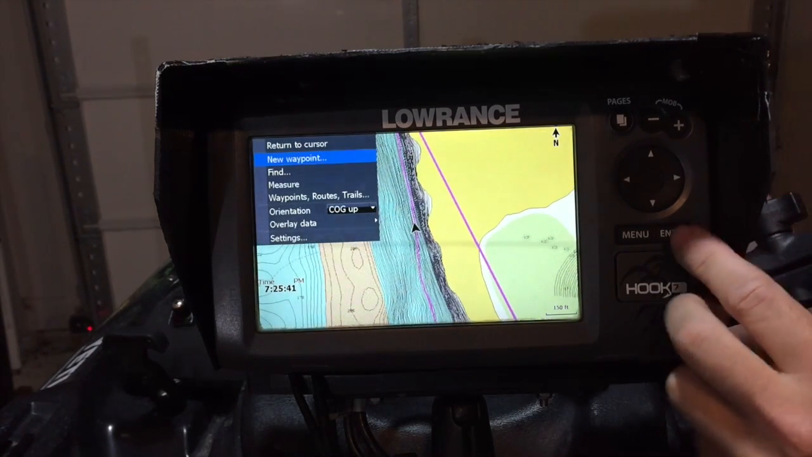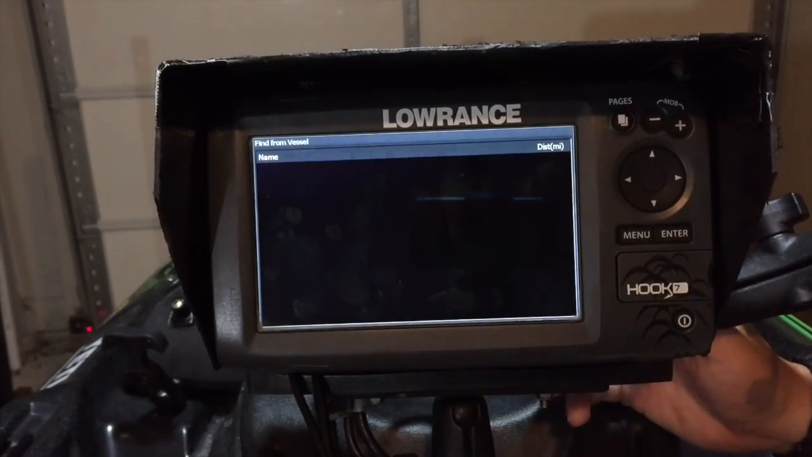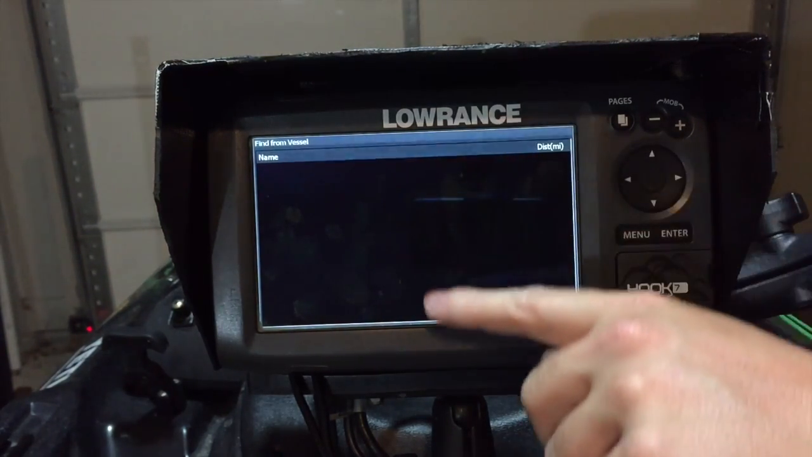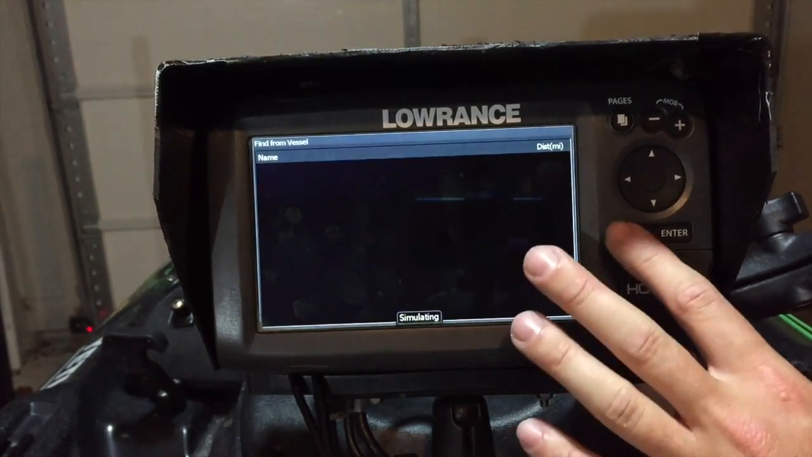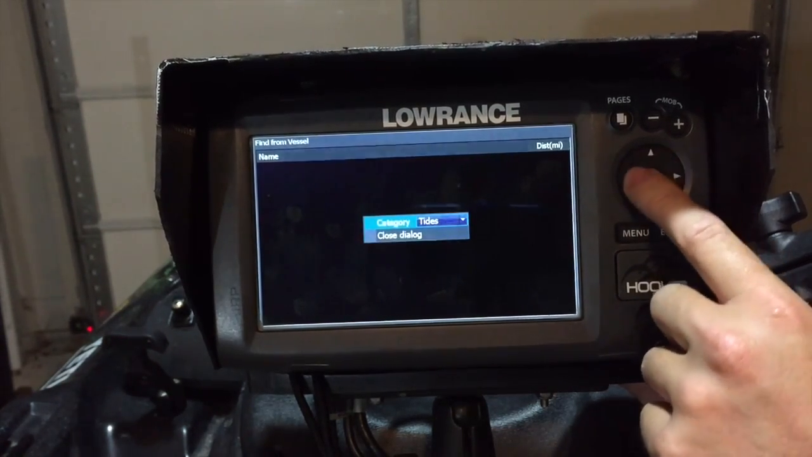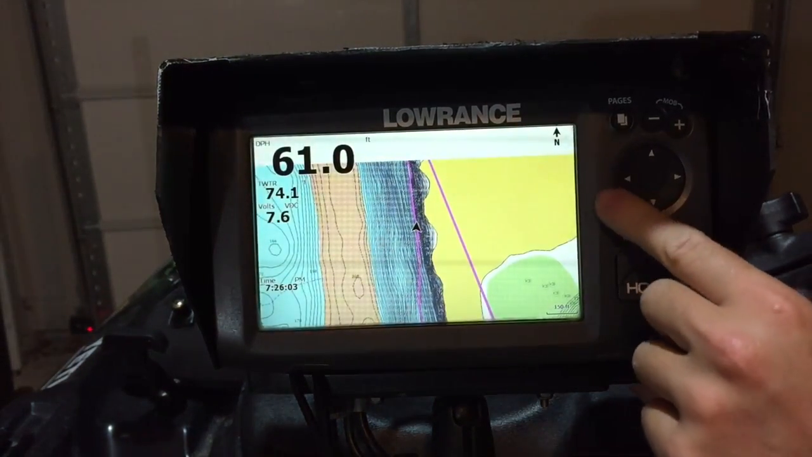Alright, so after setting a waypoint, the next one down is your find function. So when you go to find, you can actually look for any type of waypoint or track that you might have saved. In this case, I'm in simulator mode, so there are no waypoints. If I hit menu again, I'm going to close the dialog, okay?